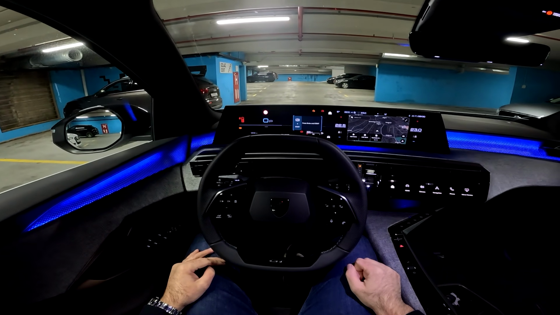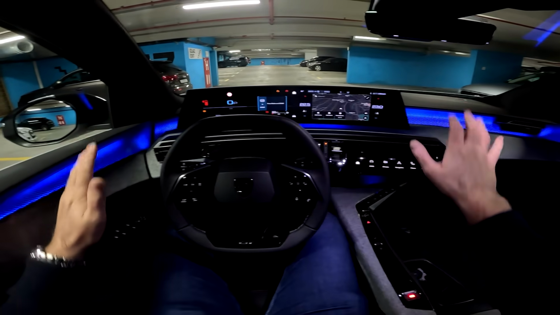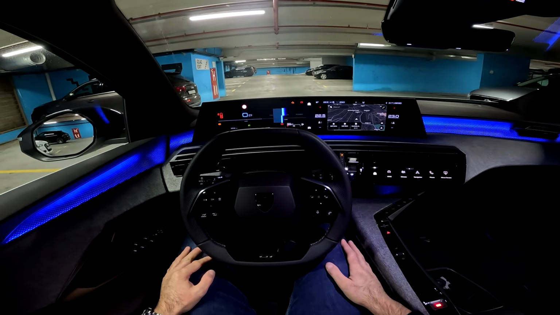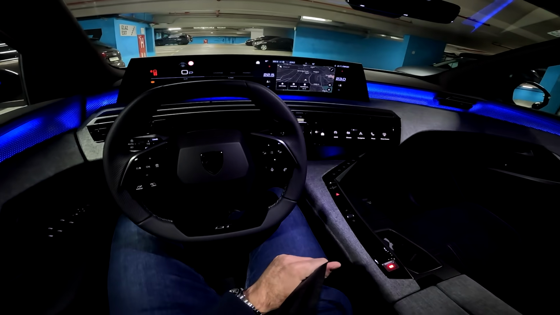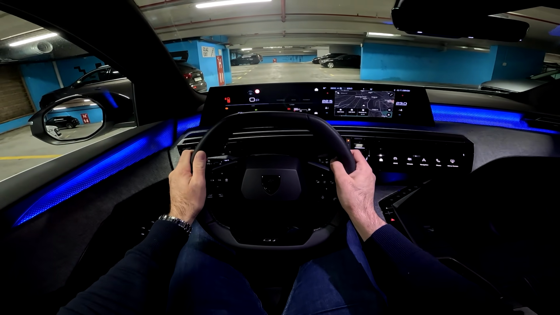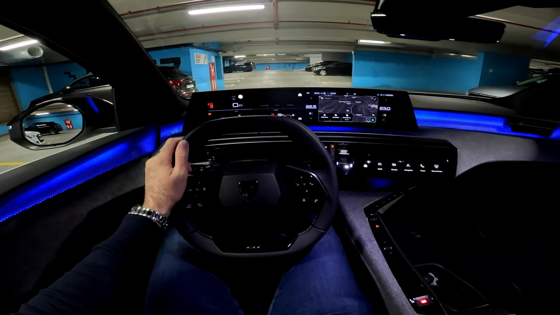Alright, this is how it looks from driver's perspective. Look how spectacular this is with the lovely ambient lights and this screen. So let me start the car and we will go on a nice relaxed night point of view test drive. Put on my seatbelt and we are ready to go. I can tell you that it feels so nice to be here behind the steering wheel.